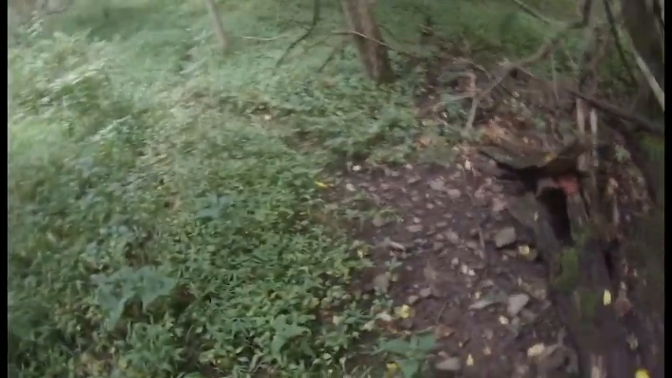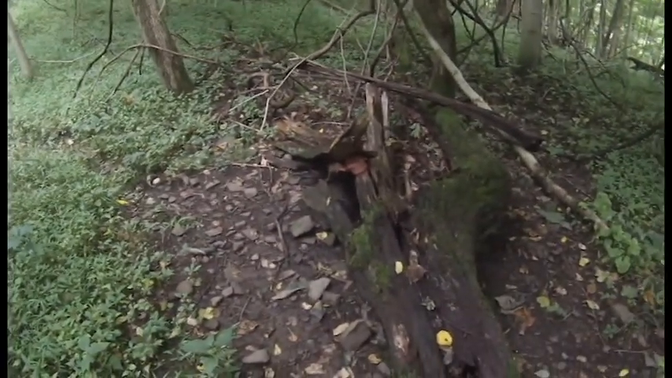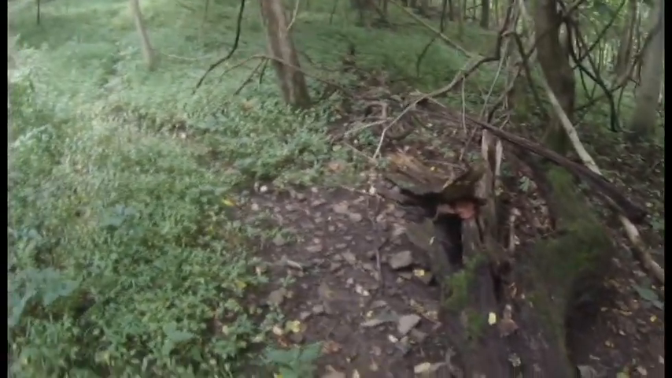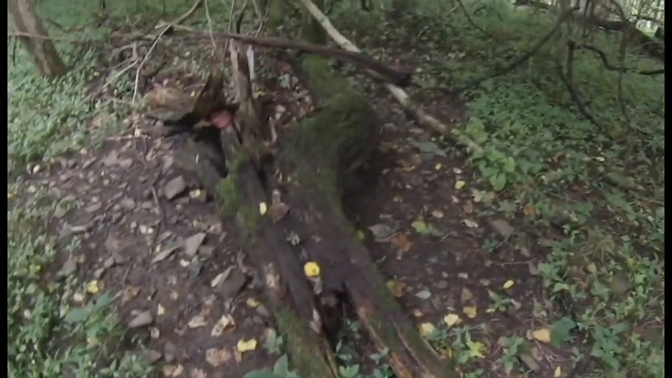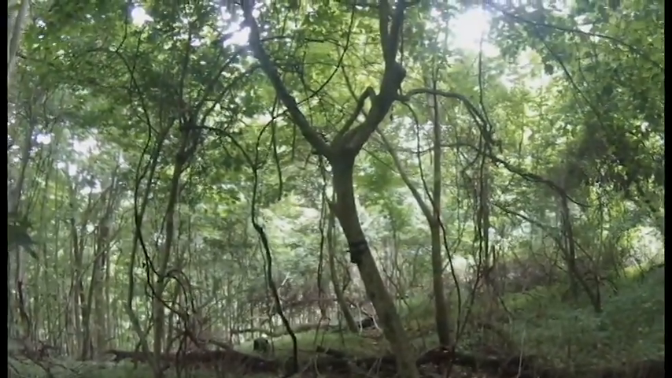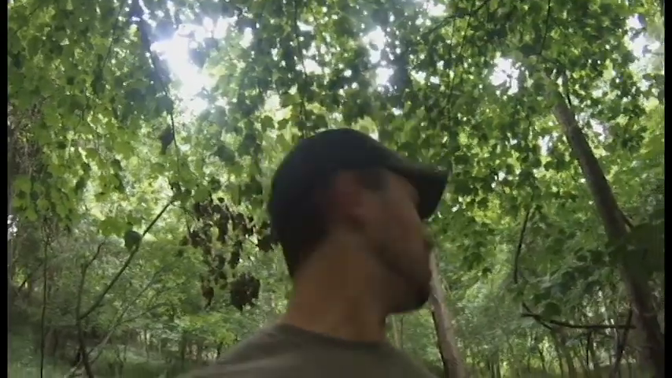So here's our first spot. You can see the salt that we've put in the log here in order to attract the deer, and man, they've really worked over this area. Look at how clear out it is around this log. And then up on the tree, there's the camera. So we're going to pull the card out of that camera, and then we're going to take that one back and see what the wildlife using the salt lick looks like.